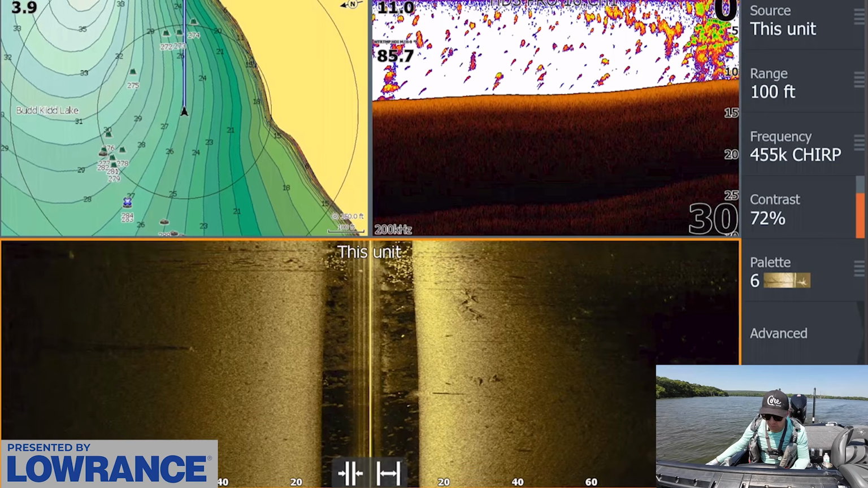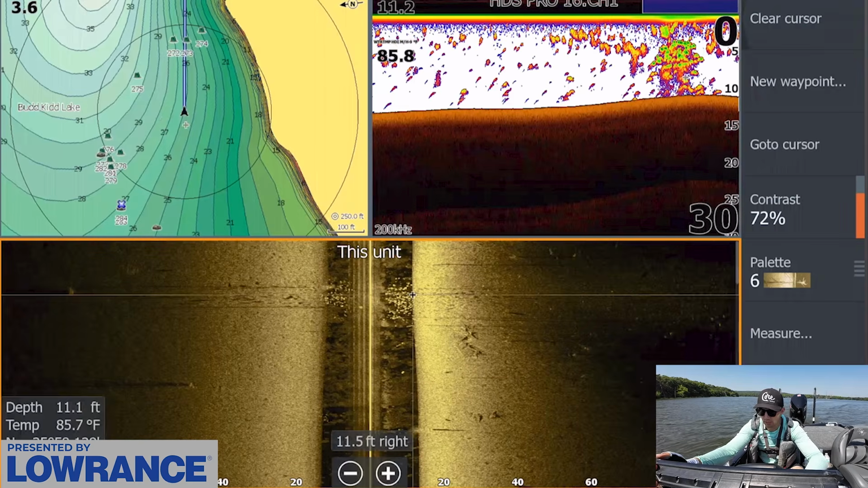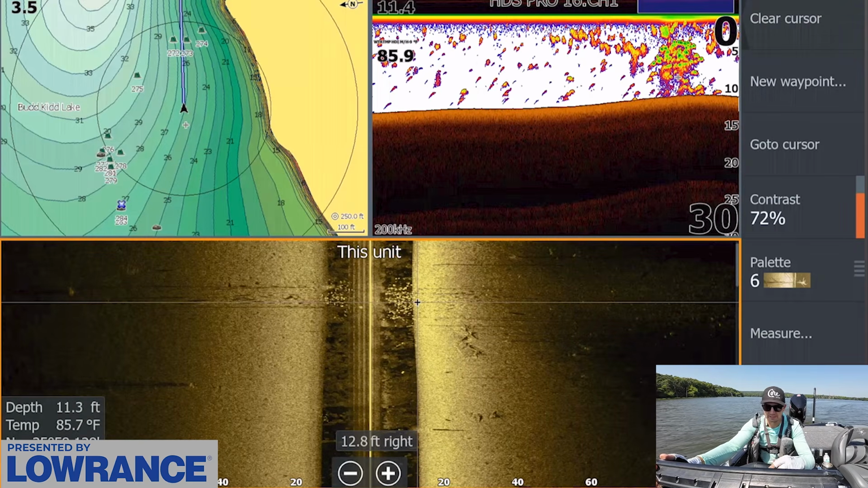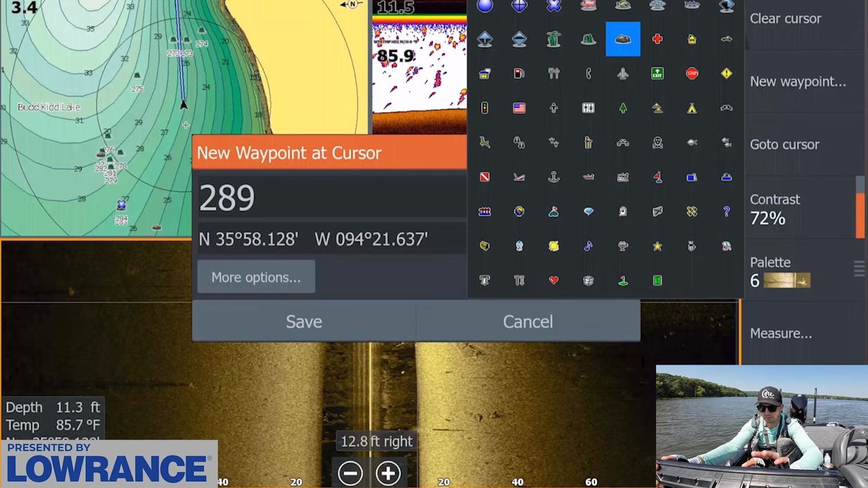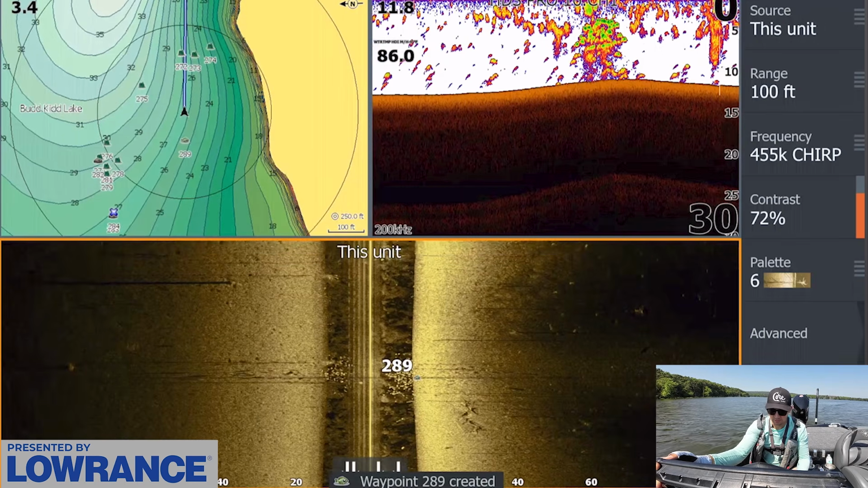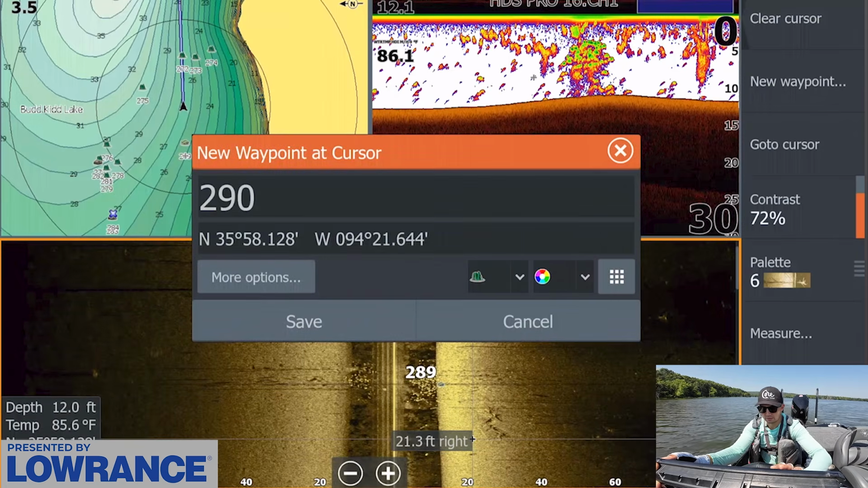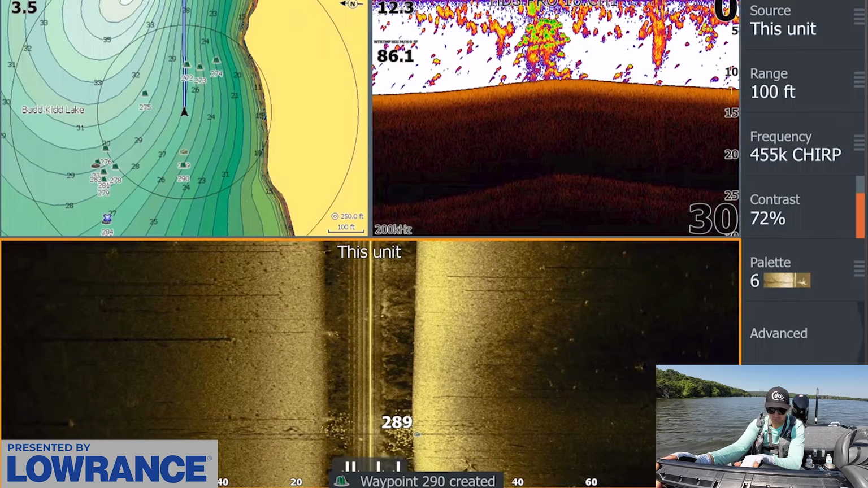What are those? That's just a mess of crappie right there, but there might be some bass setting up around those crappie. That's a big mess of crappie. If someone wants to come put their limit of crappie in the boat, that's the spot right there. But there's gotta be some bass setting up around this too, if there's that much crappie there. So, man, we got so much to check out right here.